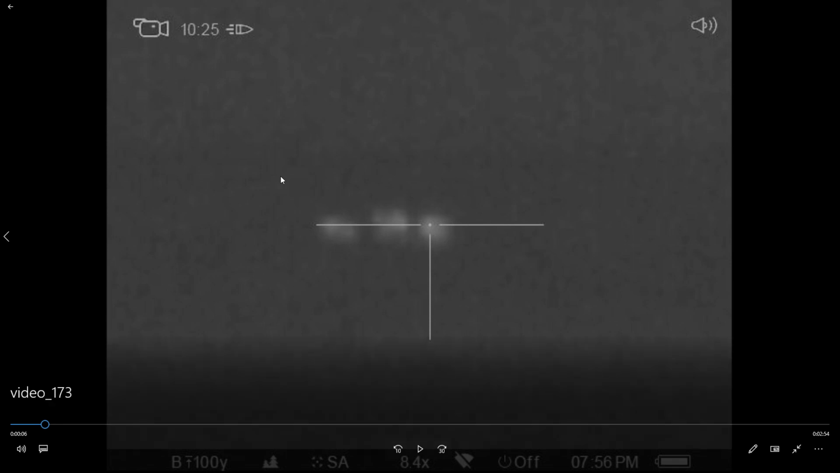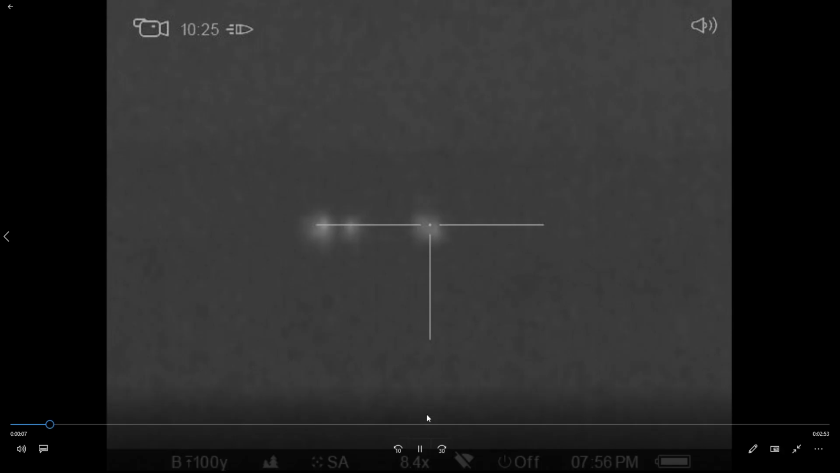Anyhow, these hogs were in excess of 300 yards, and I stayed on them. I was on 8.4 as highest magnification, and they decided to stop and look back, see where the buddies was, and that was a mistake. You notice one went down, they took off, the rest of them kept running. And that was a 1-shot, 1 kill with my 308.